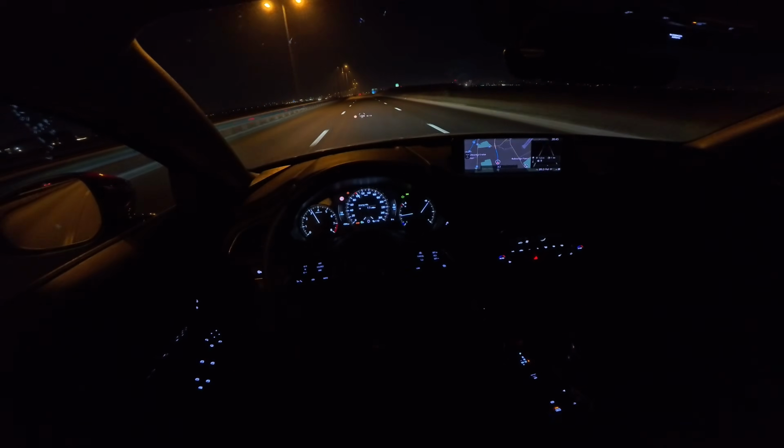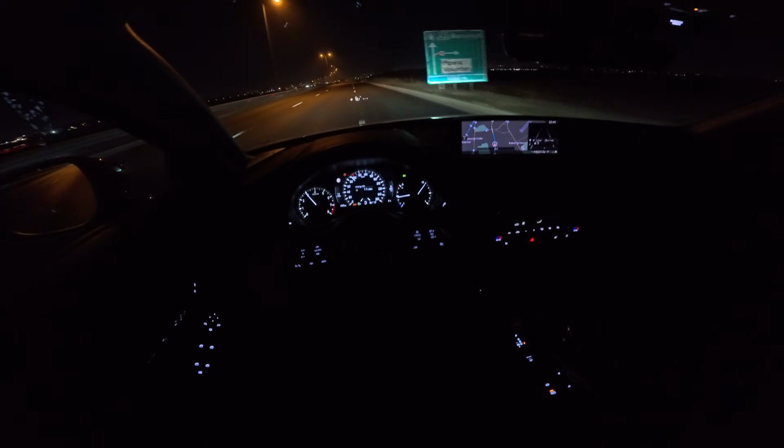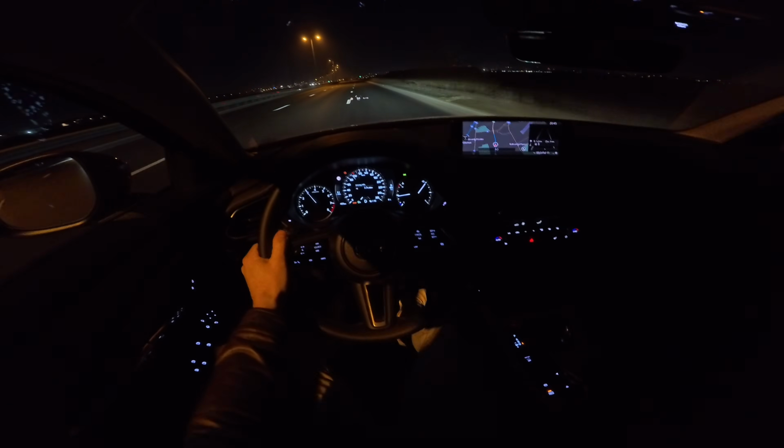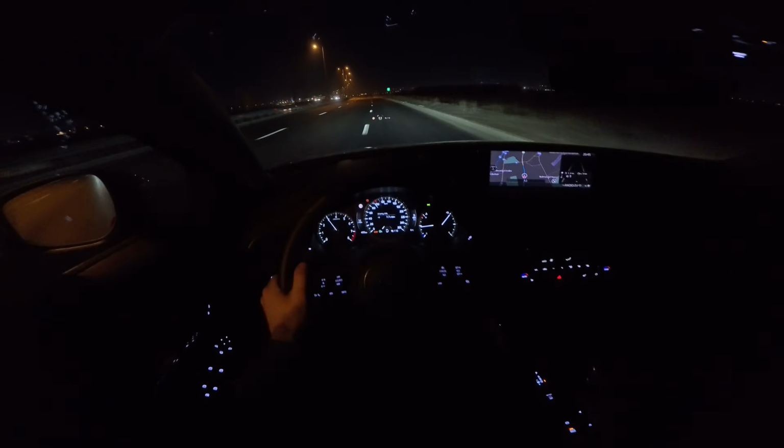But this is the lights. I like how nice they blend in the head-up display on the windscreen. It's barely noticeable, and I like that.